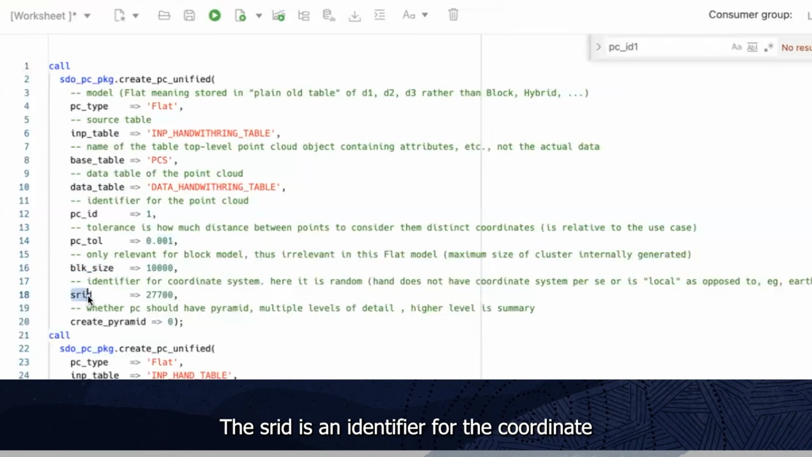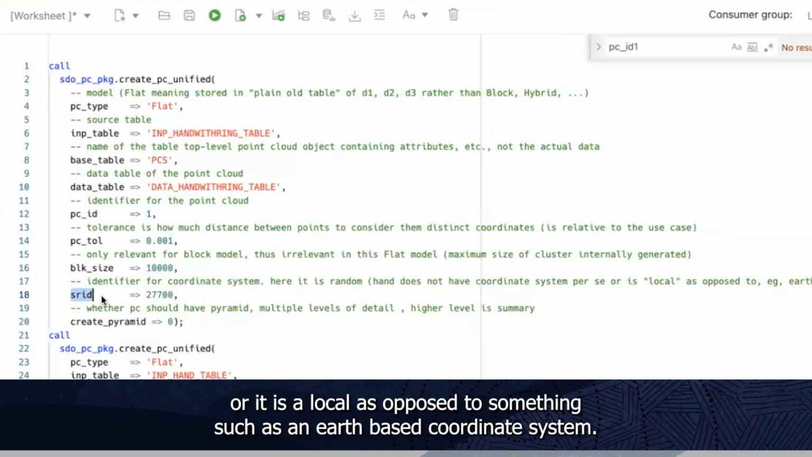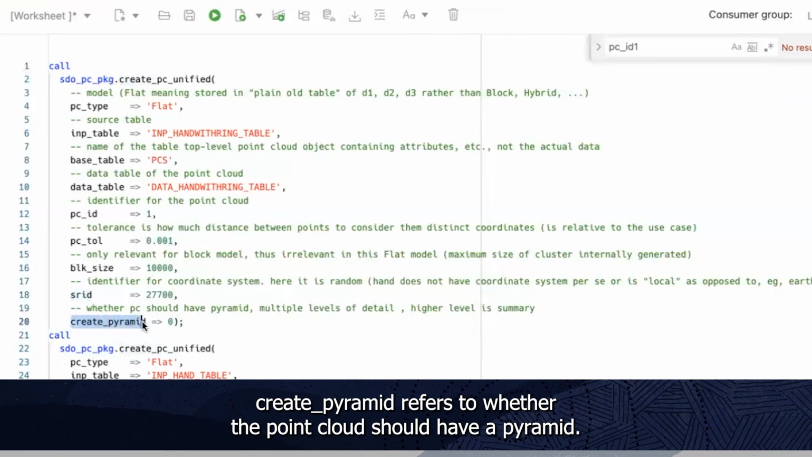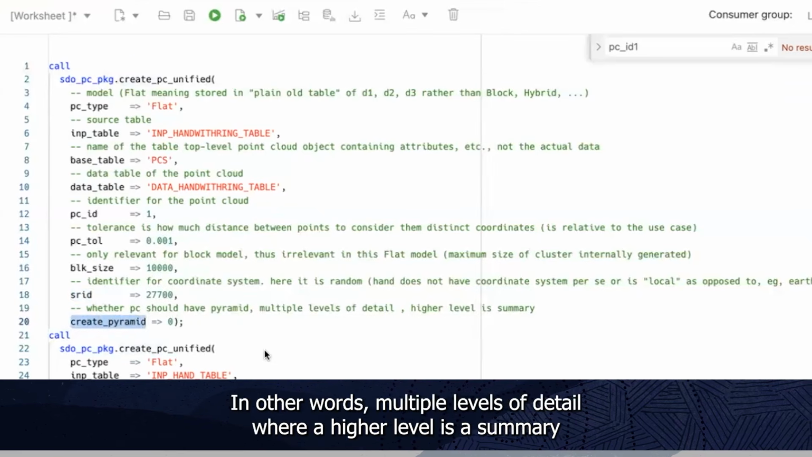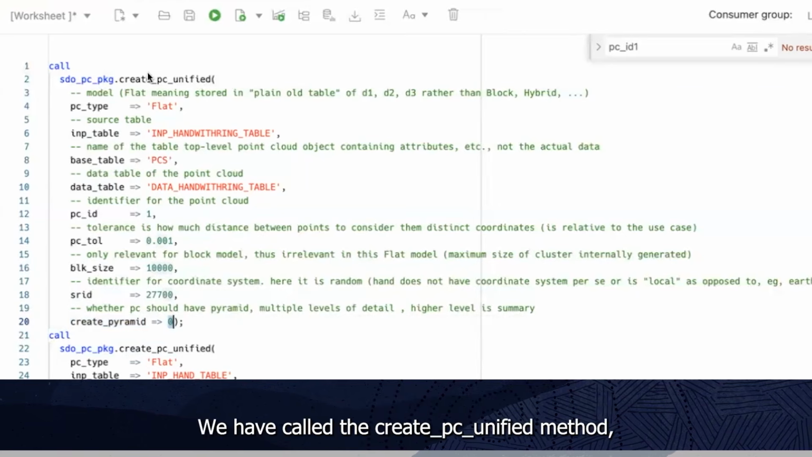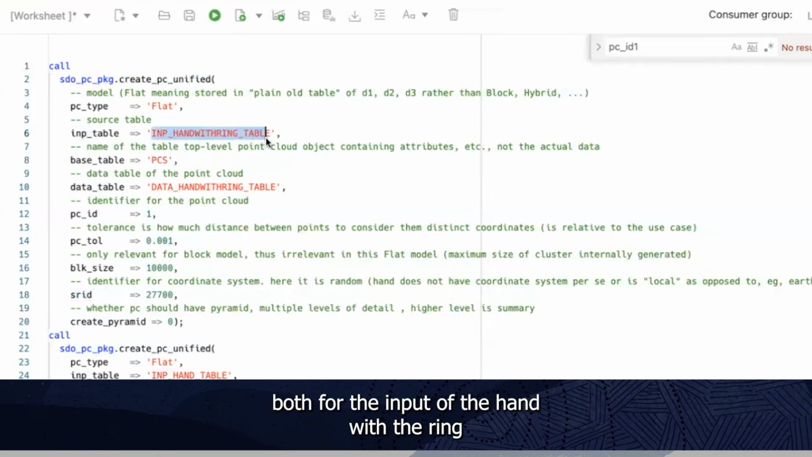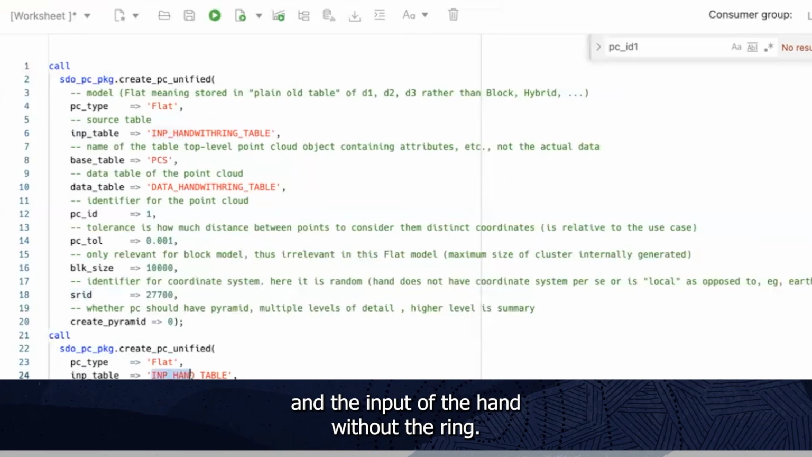The SRID is an identifier for the coordinate system. Here it is random, as the hand does not have a coordinate system per se, or it is a local one, as opposed to something such as an Earth-based coordinate system. Create pyramid refers to whether the point cloud should have a pyramid, in other words, multiple levels of detail, where a higher level is a summary and can be chosen from. Here we have chosen not to create pyramid optimizations. We have called the create PC unified method both for the input of the hand with the ring and the input of the hand without the ring.